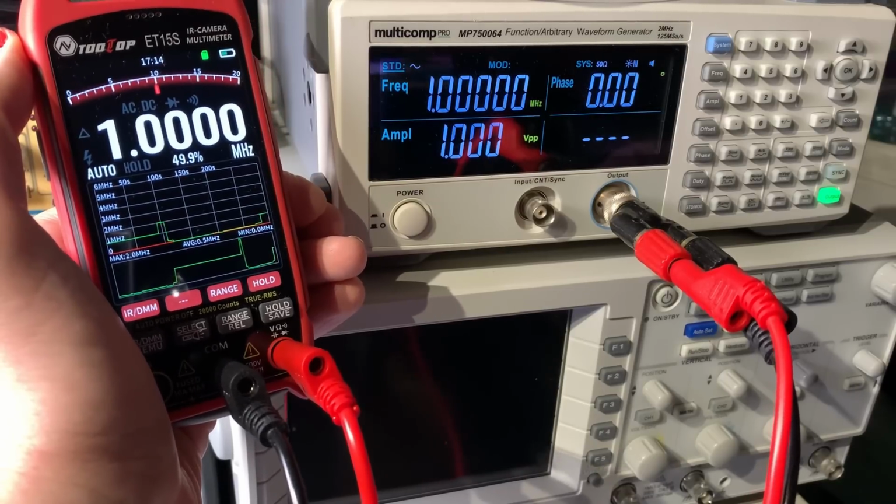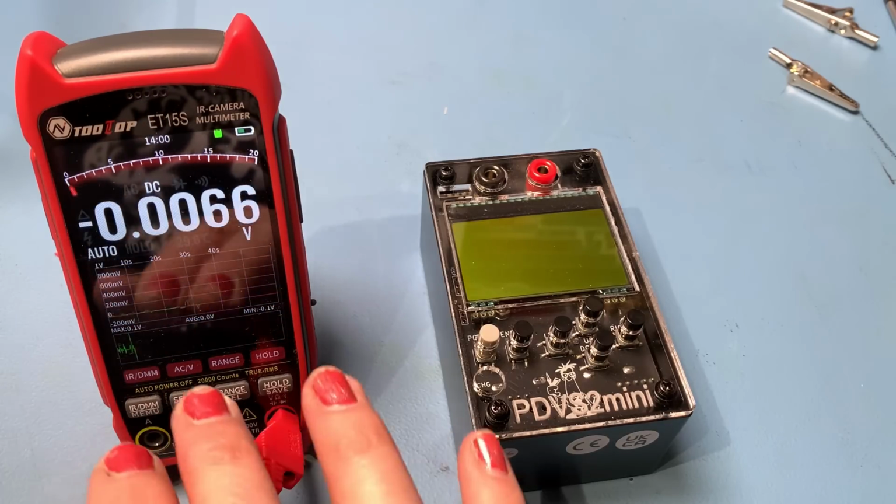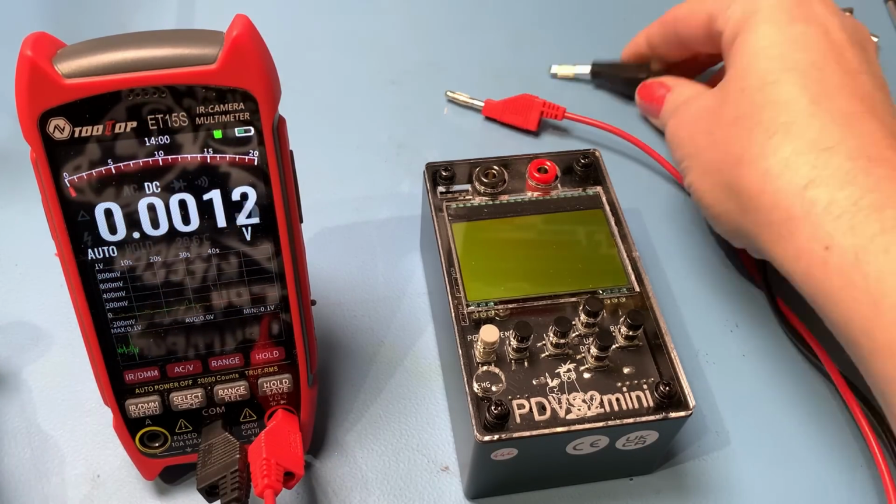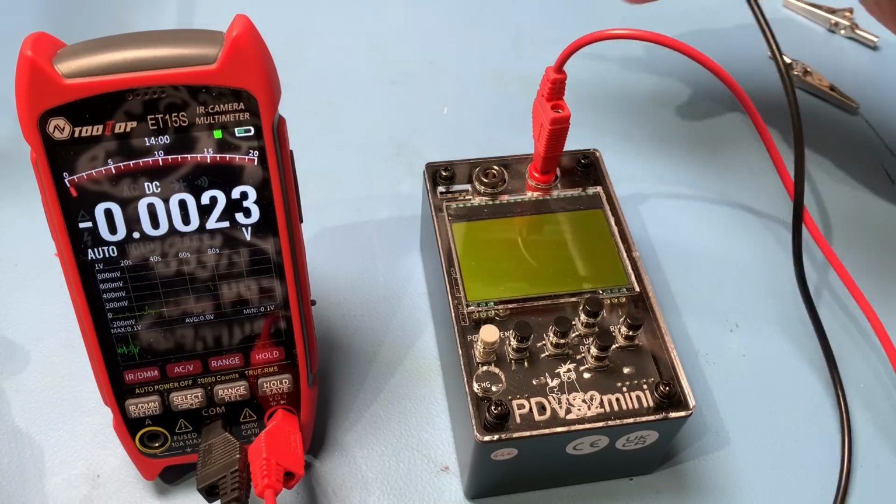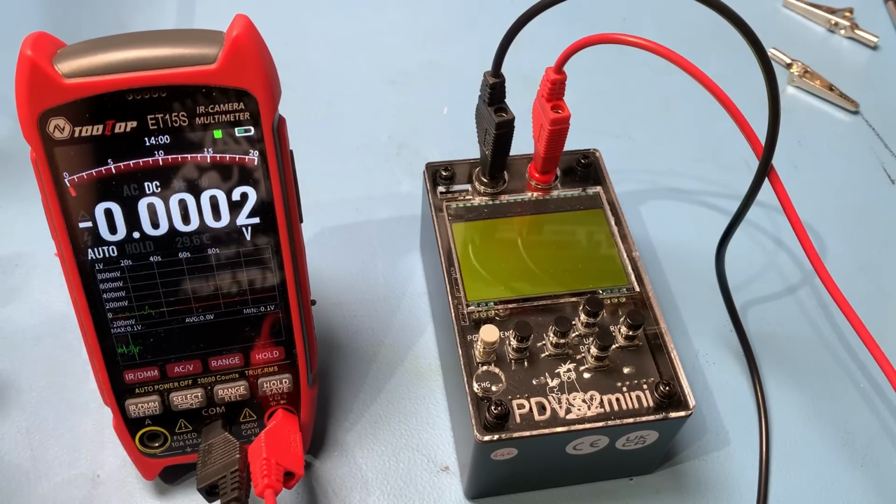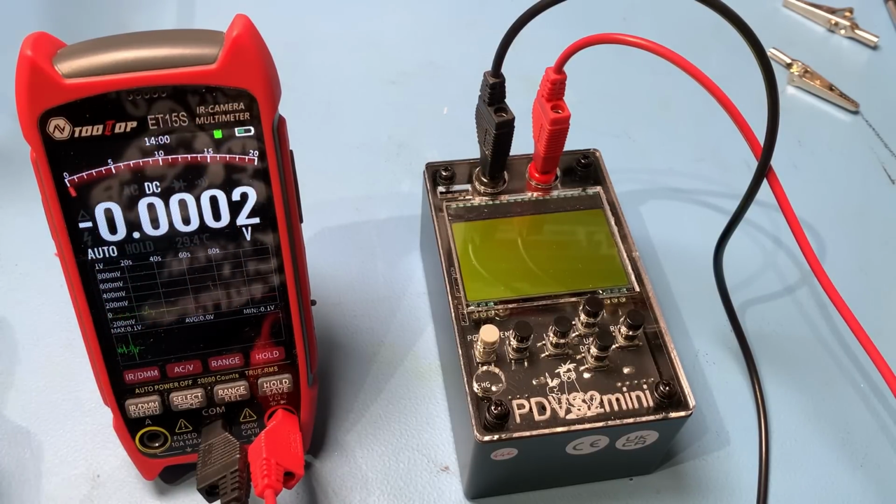Let's check out some voltages. So it's got other functions going for it. You can do AC and DC current. It's got live line detection. It's got a lot of functions. I'm not going to go through them all, or we will be here all day. But I think the main reason you're going to be looking at this really is for the thermal camera, which as we've seen is pretty awesome.